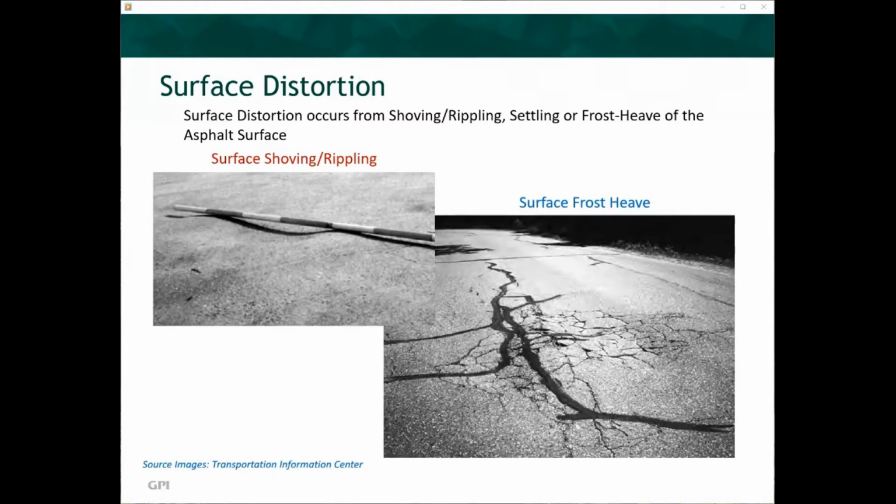Frost heave occurs due to water collecting under the asphalt or substrate and freezing during the winter months. Since water expands when frozen, the substrate and/or asphalt is pushed up, creating a small mound in the road surface. This is a common occurrence in northern regions of the United States and can create a whole host of issues, such as potholes and cracking of the asphalt surface, to name a few.